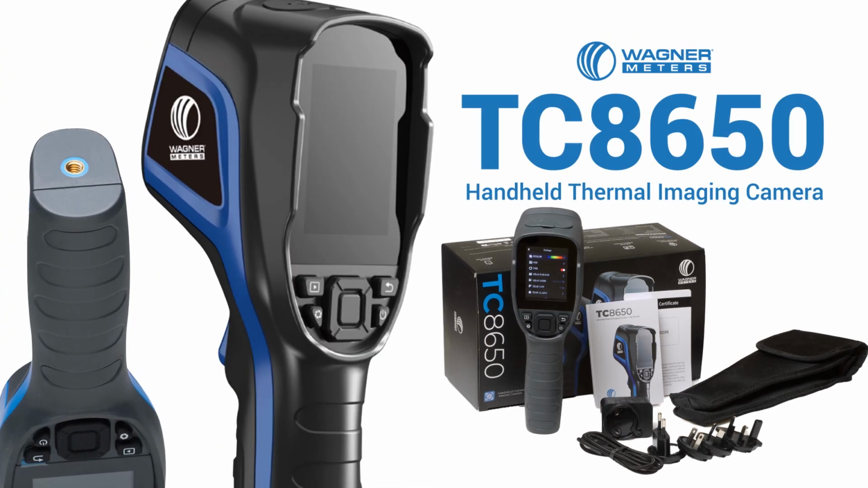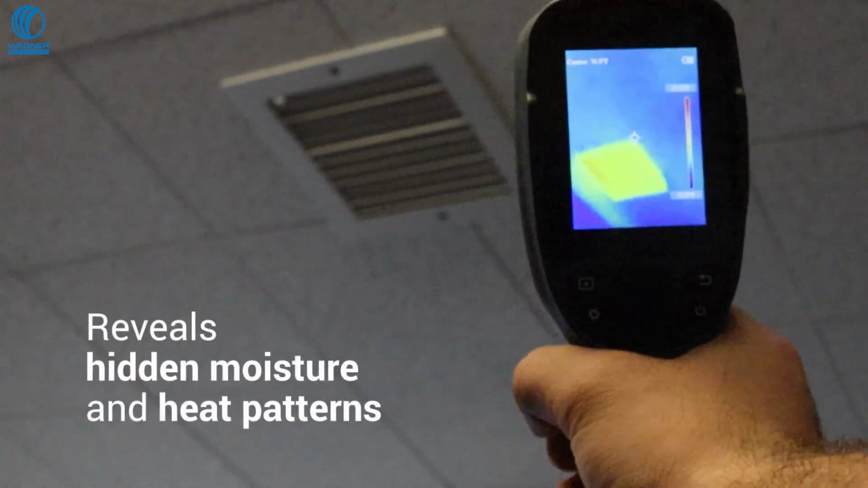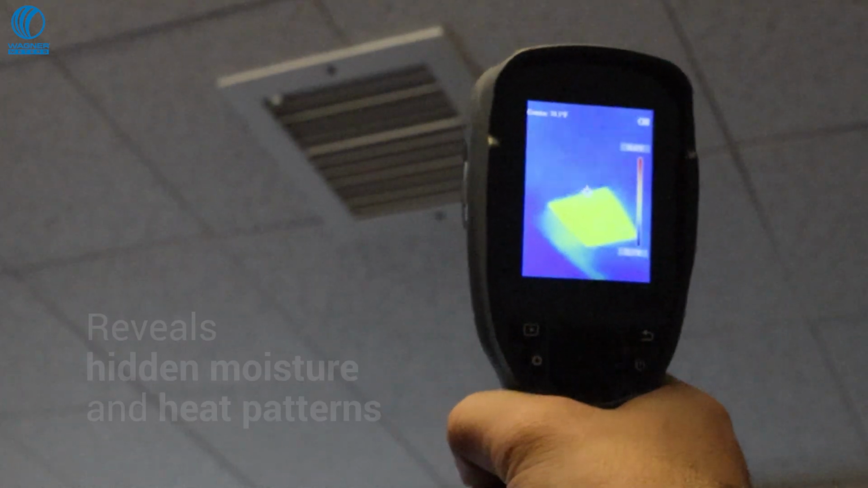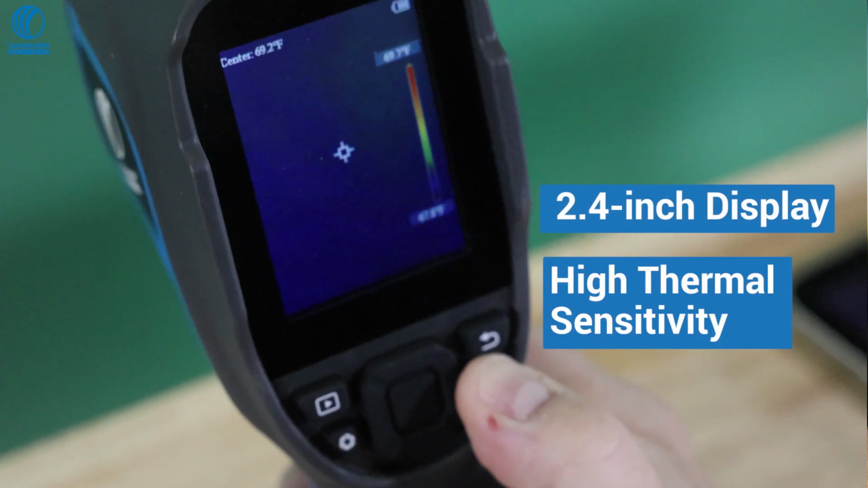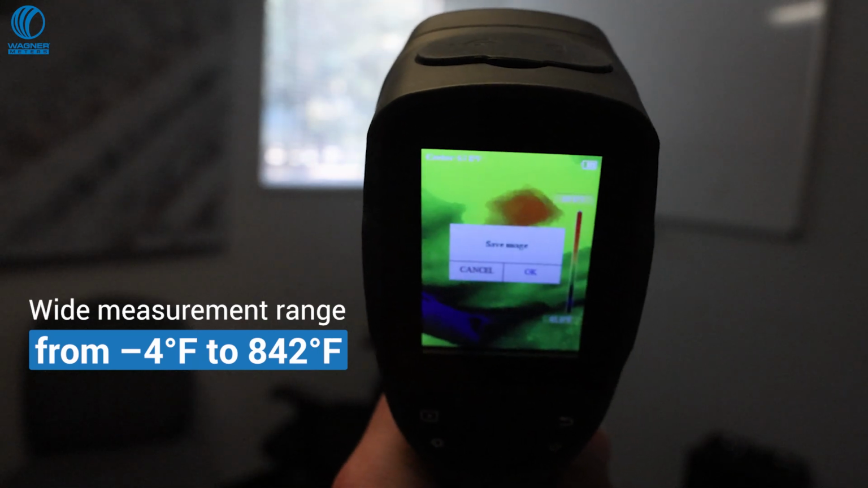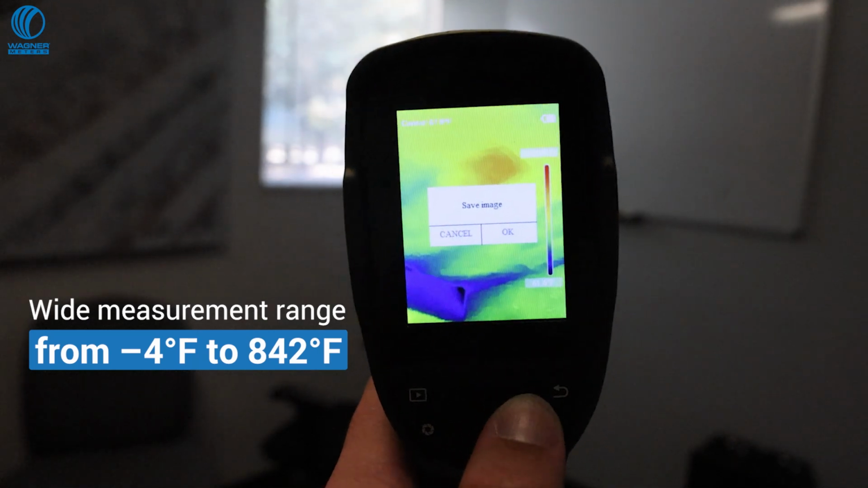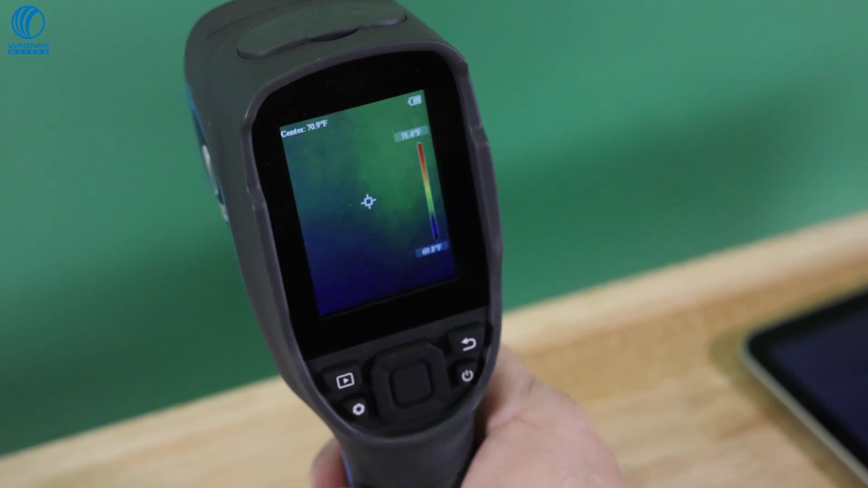Meet the TC8650, a powerful thermal imaging camera that reveals the hidden moisture and heat patterns your eyes can't see. With a 2.4-inch display, high thermal sensitivity, and a wide measurement range from -4 degrees Fahrenheit to 842 degrees Fahrenheit, it delivers professional results in a pocket-ready form.